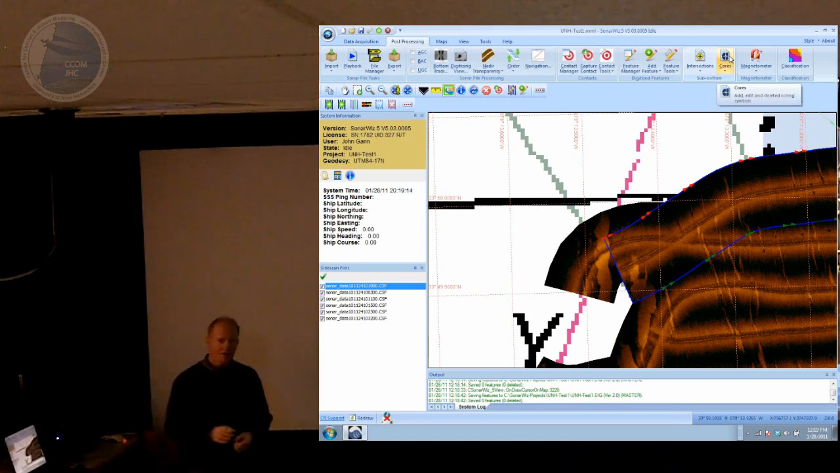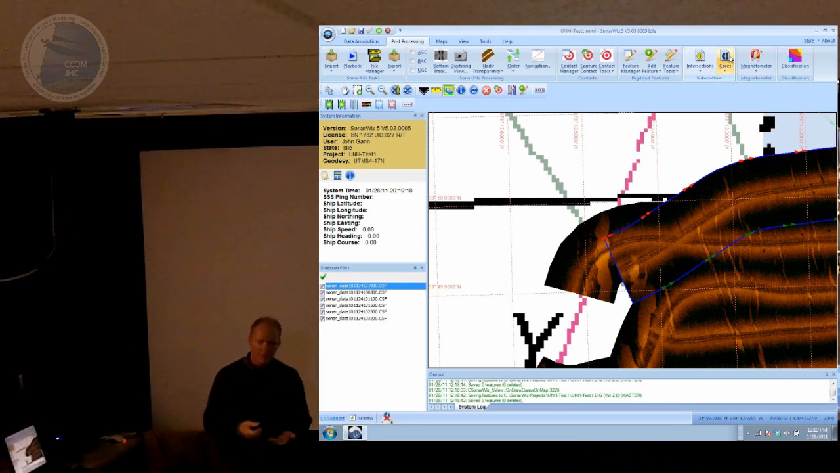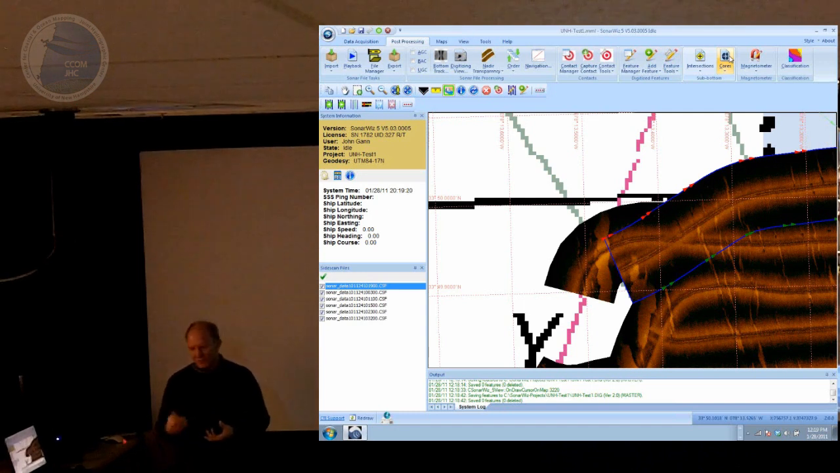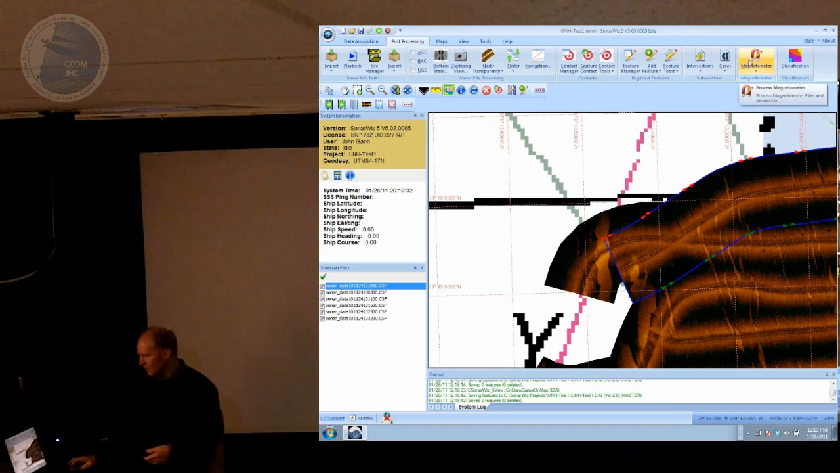Cores, if you go out and you do a sub-bottom survey and then go back and do some ground truthing with a gravity core or a piston core, you can take your geotechnical interpretation and put that right on the sub-bottom profile. So you can say I've got a couple of meters of sand under the shell and so on. You can put those cores on the image as well.